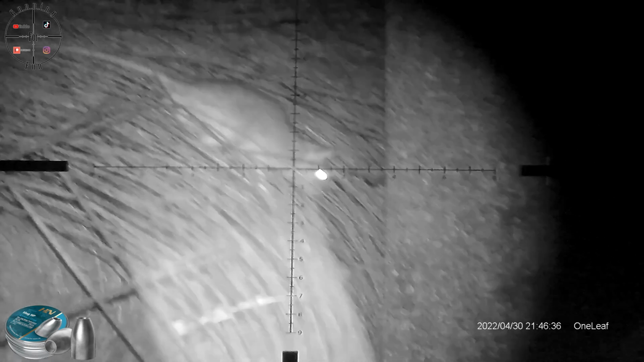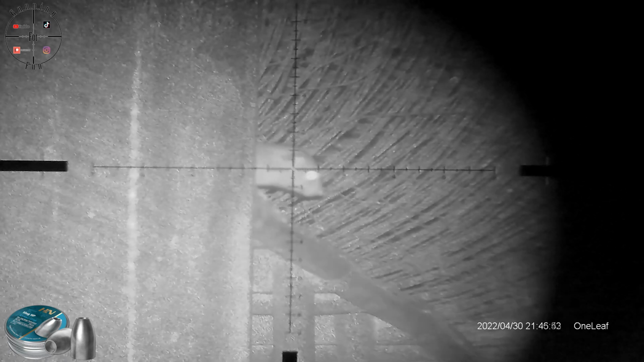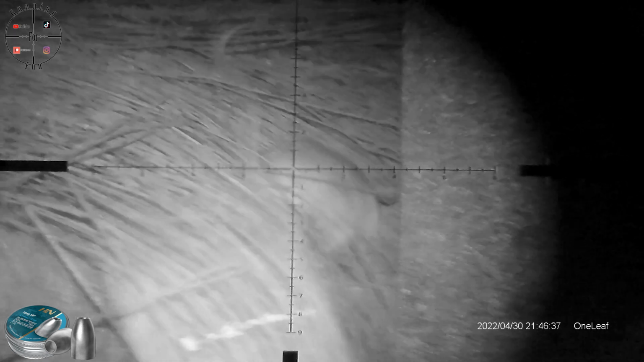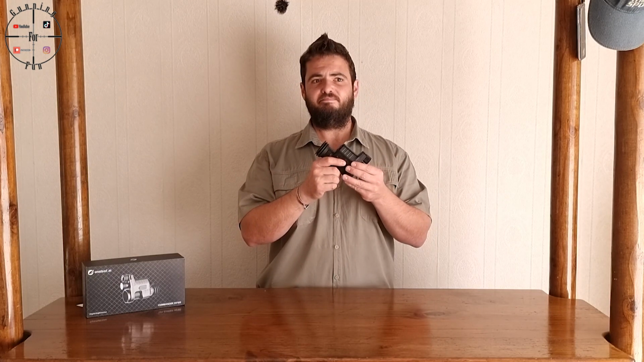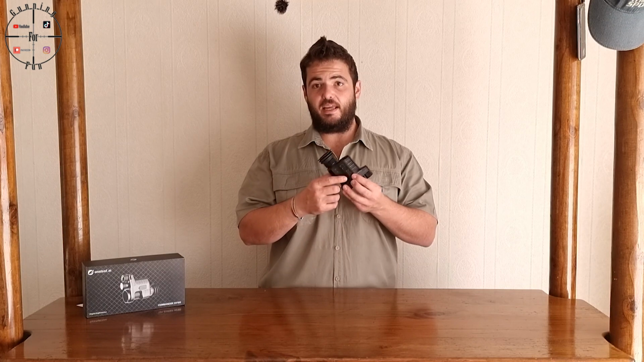He is down. Okay, there's another one. And he's down. Because this is a camera, basically. It also has a lot of camera settings like white balance and the contrast and all of that stuff that you can play around with. So yeah, if you want to try to make your footage a bit better, you can. This is just the way I recorded, all stock standard. Just threw it on and started recording.